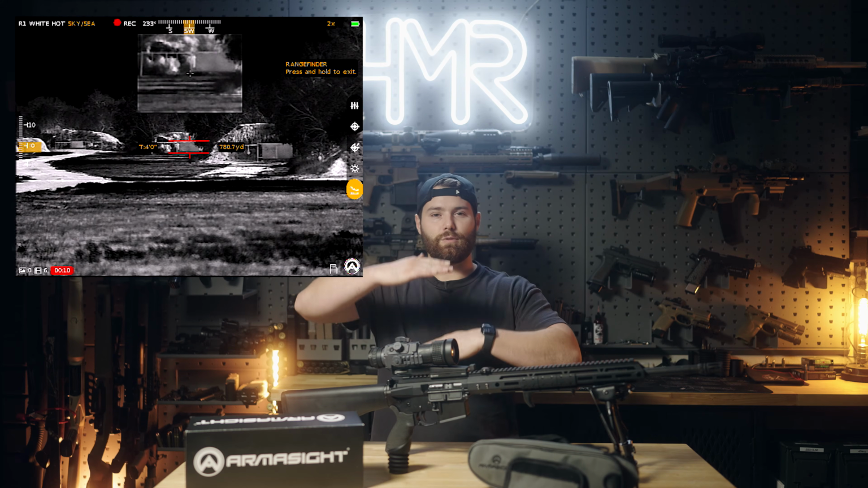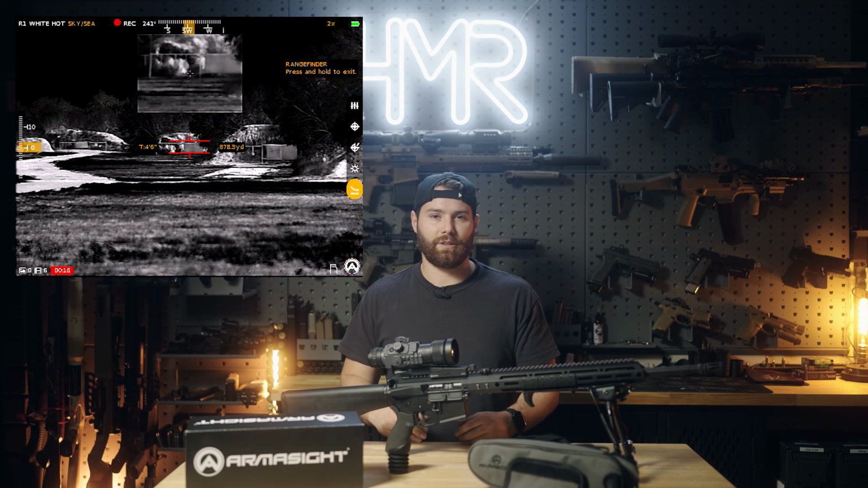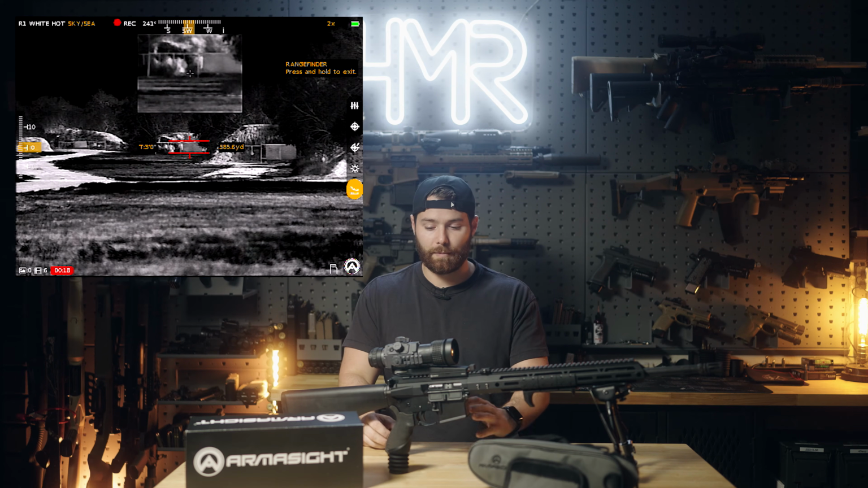Now, the next thing is that the rangefinder unfortunately doesn't appear to work. If you watched the menu walkthrough portion of this review, then you'll know that the rangefinder essentially lets you put in a known target size. That is a user inputted data point. Then you adjust 2 horizontal lines to be at the top and bottom of that known target size, and it then should spit out a distance calculation based on those parameters.